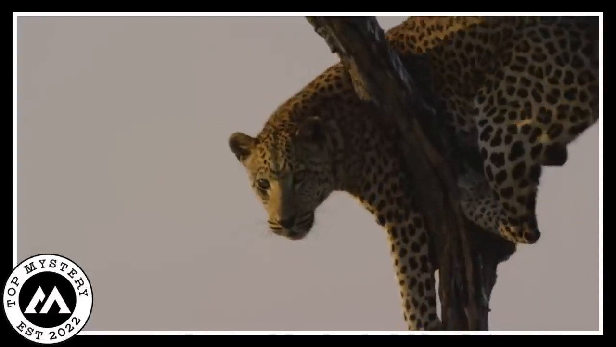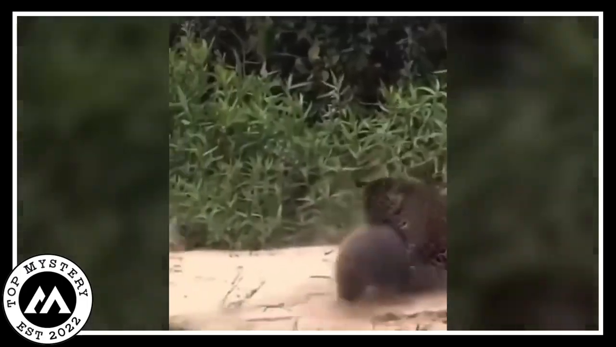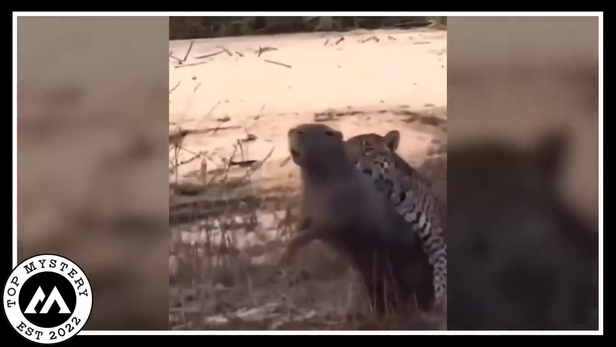Leopard's Feast. Let us dive into the daring encounters of wildlife where anything can be preyed upon within a period. In one similar instance, a leopard was seen attacking an animal close to its own size. The leopard made no mistake hunting down the giant animal.